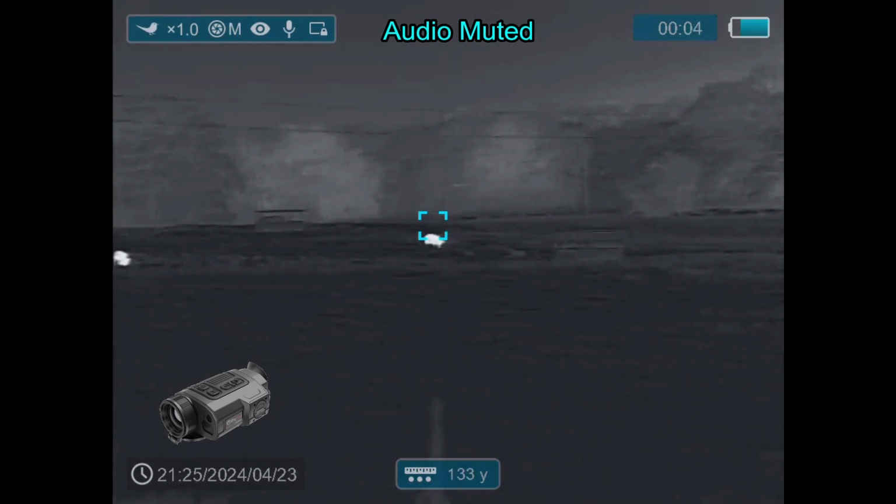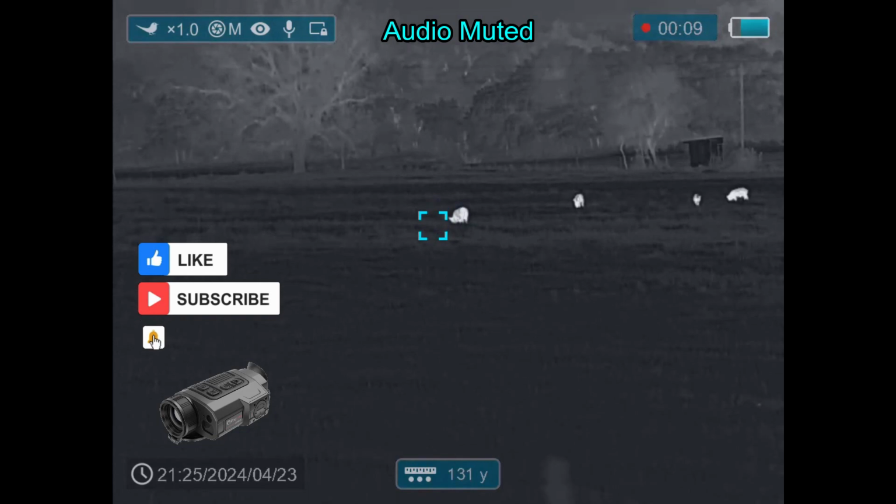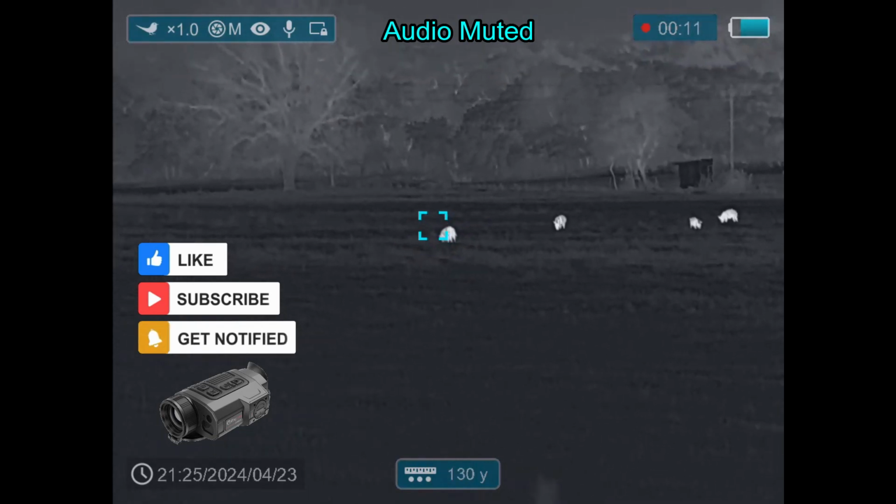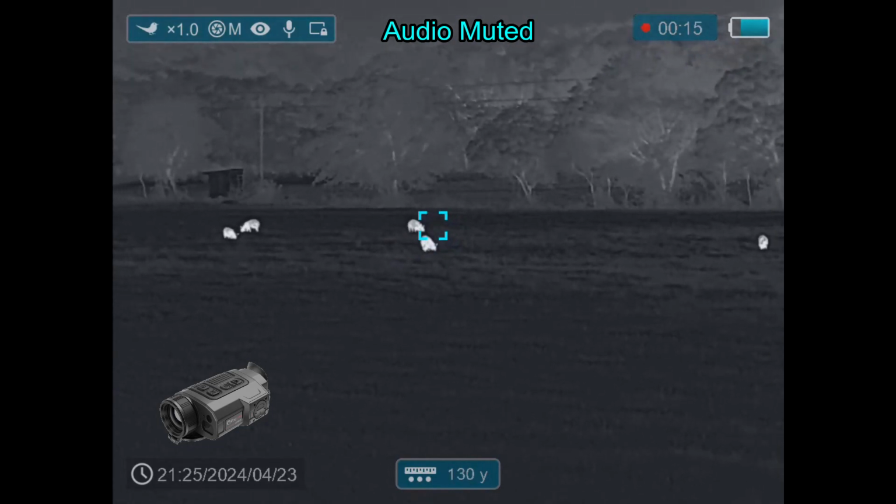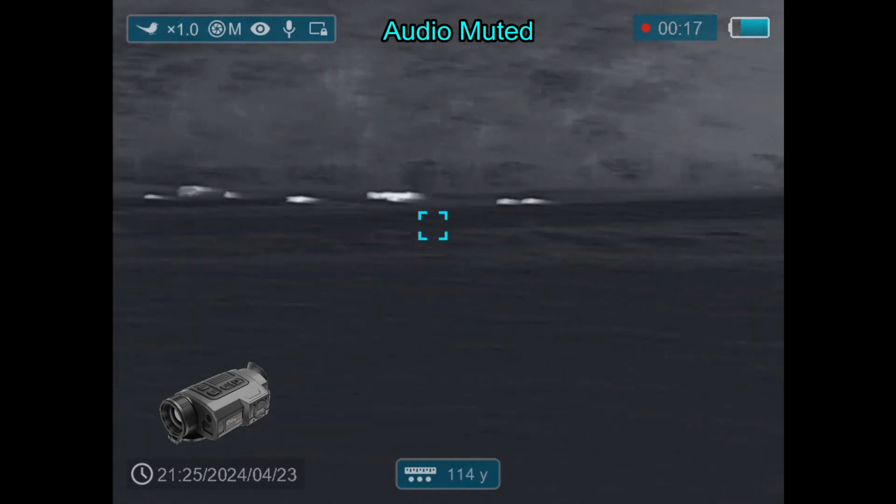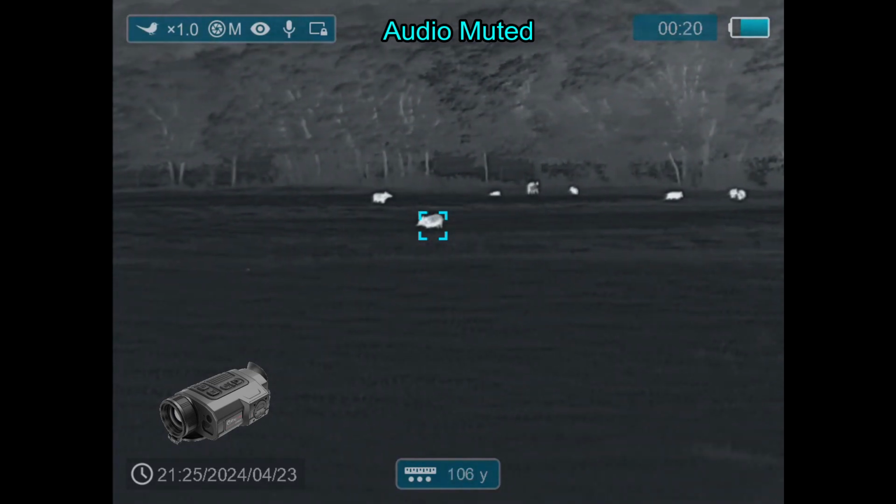I want to get a little further forward, and as I'm getting the ranges on these hogs, the clouds are going to part, the whole area is going to light up, and it is extremely bright outside. This is not good for me, and as it turns out, I'm going to get busted. I've slowed the video down right here.